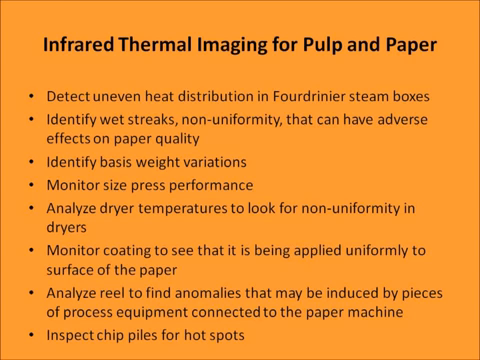Infrared thermal imaging for pulp and paper industry can be used to detect uneven heat distribution in Fourdrinier steam boxes, identify wet streaks or non-uniformity that can have adverse effects on paper quality, identify basis weight variations, monitor size press performance, analyze dryer temperatures to look for non-uniformity in dryers, monitor coatings to see that it is being applied uniformly to surface of the paper, analyze reel to find anomalies that may be introduced by pieces of process equipment connected to the paper machine, inspect chip piles for hot spots.